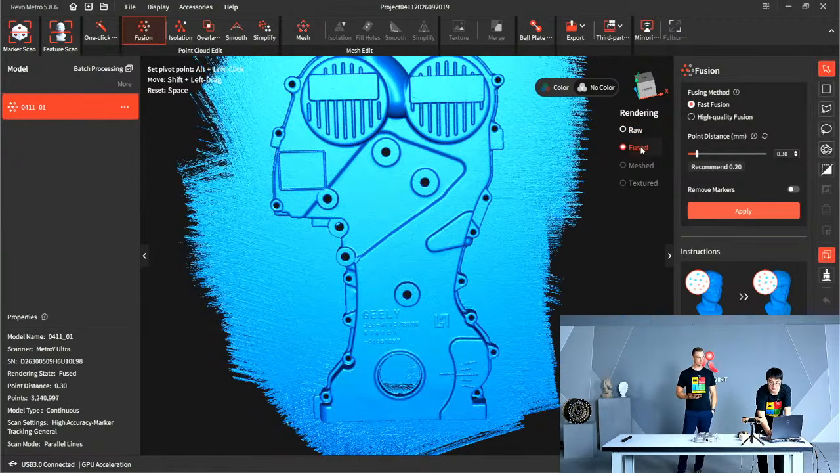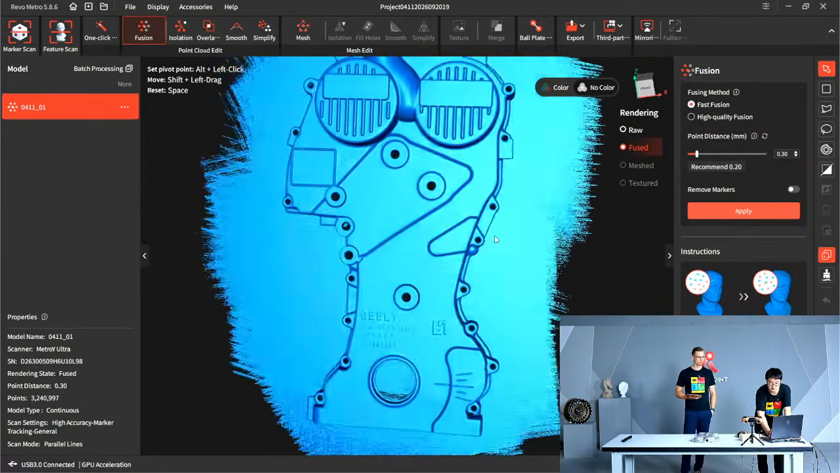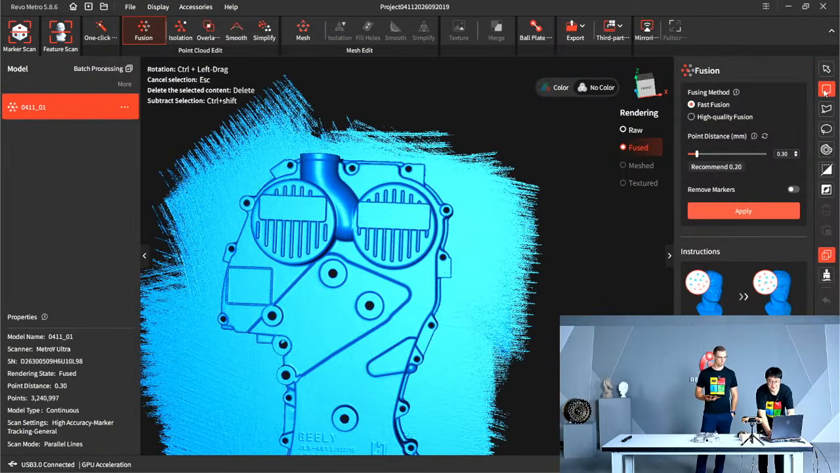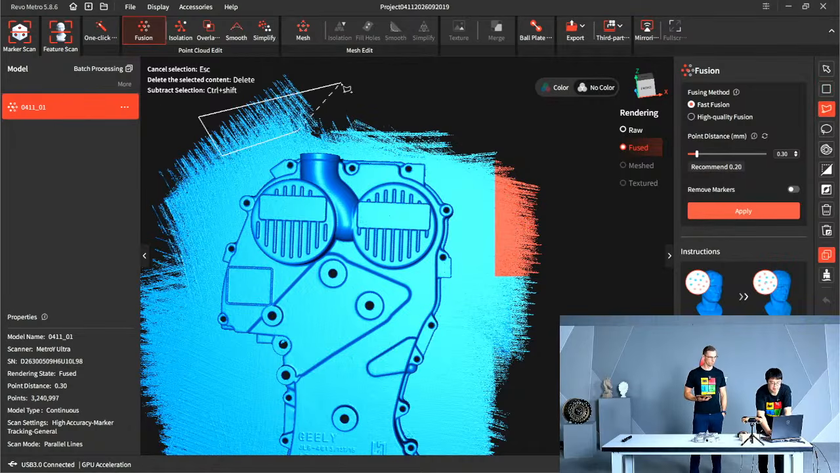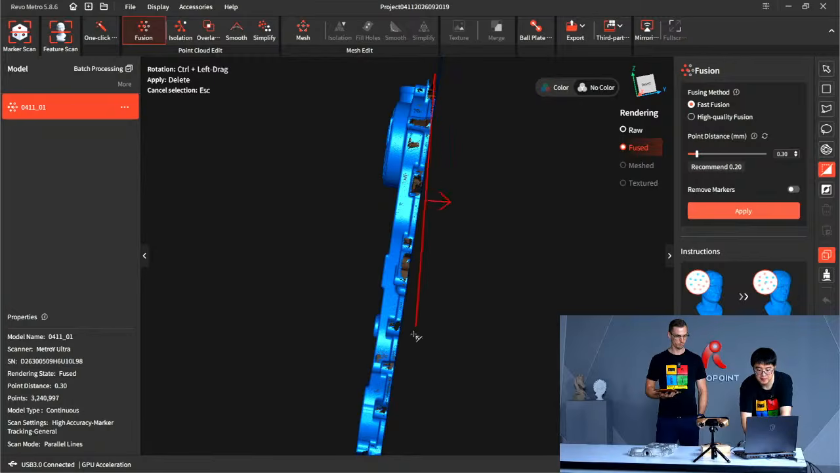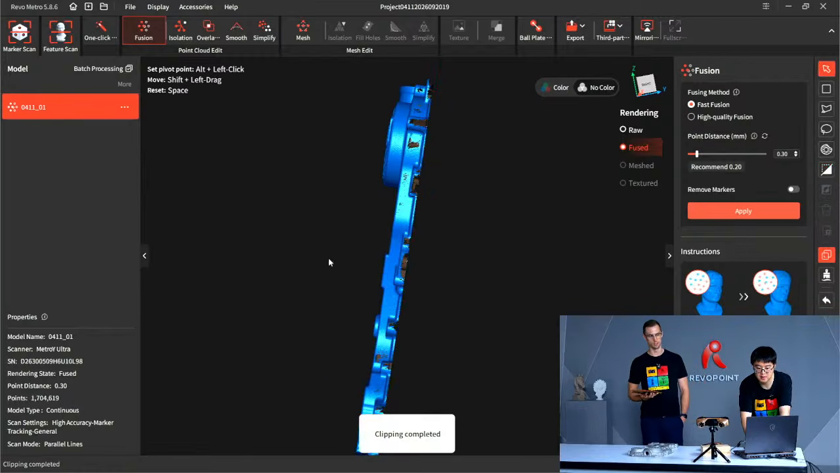When you go to the fused stage, now you can start using these tools, for example all the major tools like rectangle, draw a polygon, or lasso. And here, this is what I'm going to use: I'm just going to quickly slice the table off and delete that. Yeah, that's a nice function.